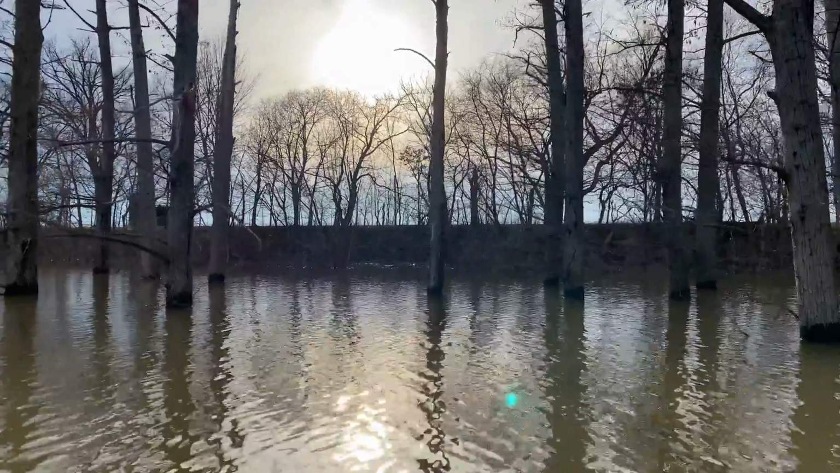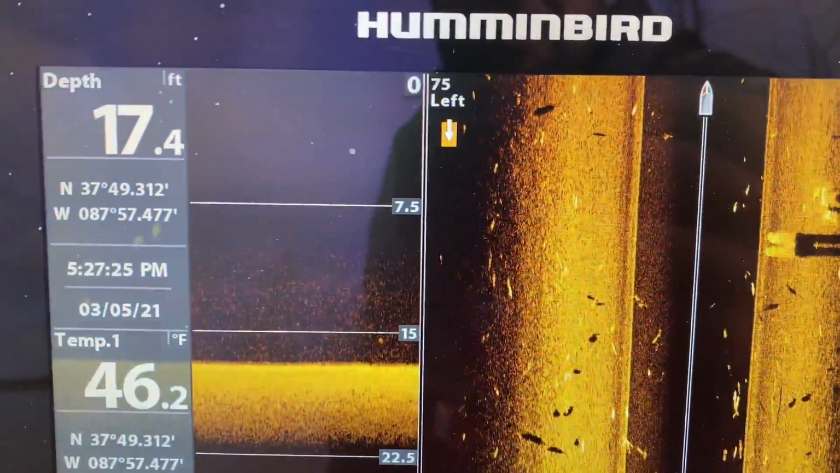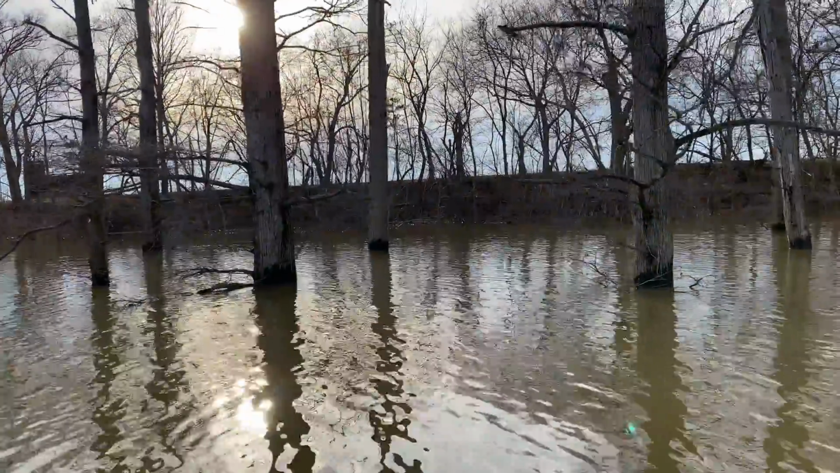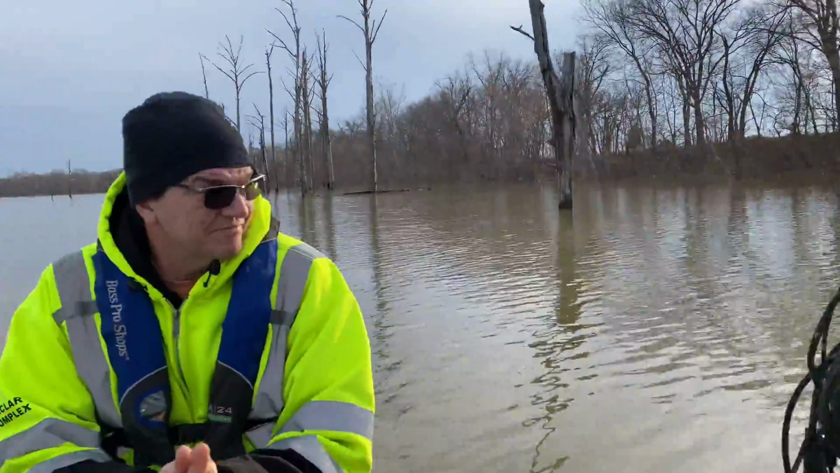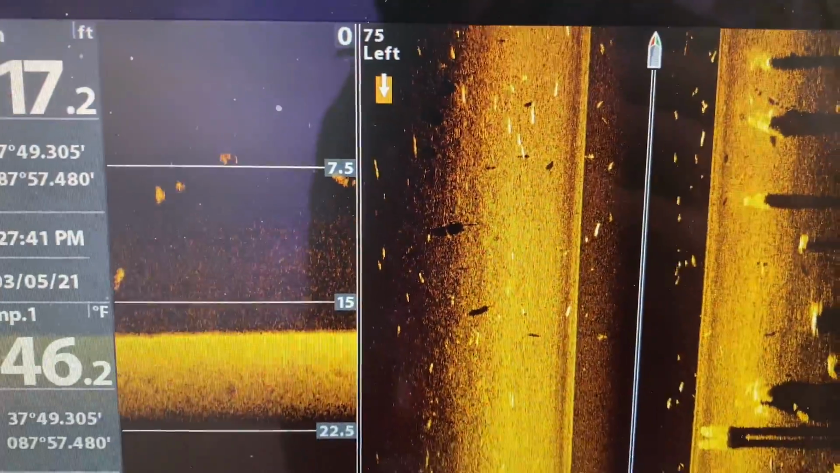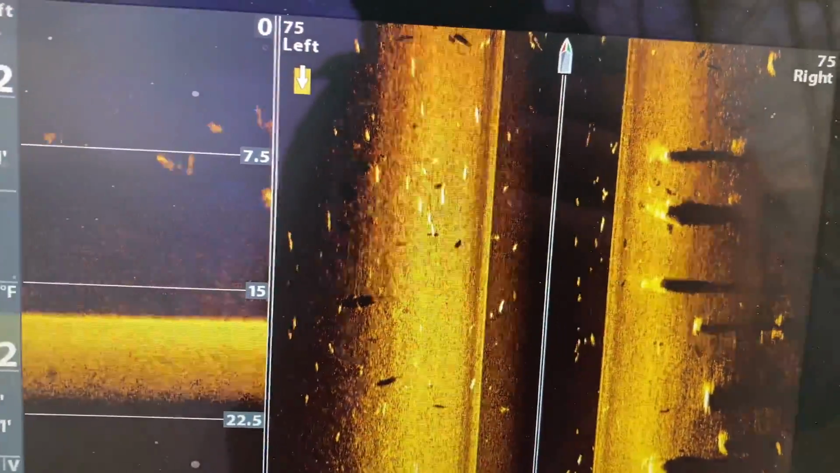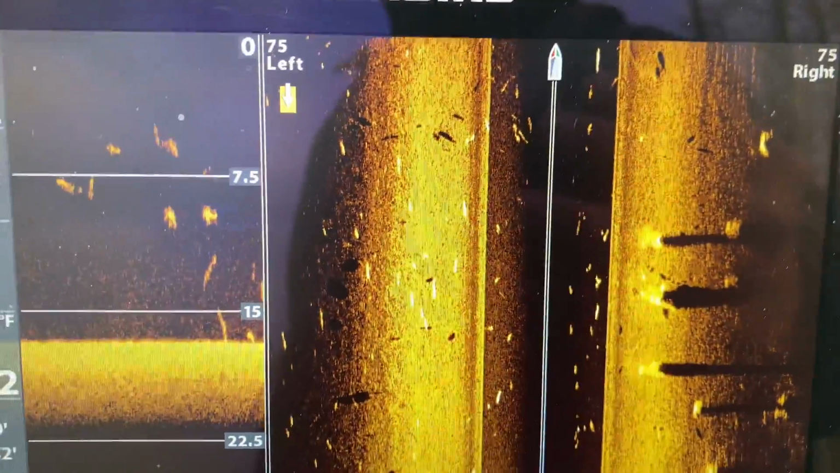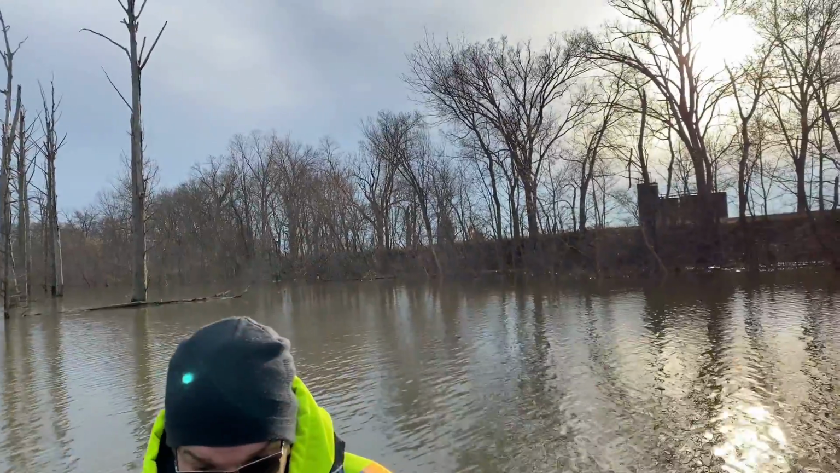So the roadway's over there, kind of scanning 75 feet right, 75 feet left, and trying to stay out of the tree line, because that tree line is the water line for whenever the water is at its actual pool level, correct? Close to it. So if a vehicle was in here, it'd be out in this area, and we're in 17 feet of water. Quite a bit of fish in here. I want to go fishing. I'm going to go around that log behind you and then go a little bit in.